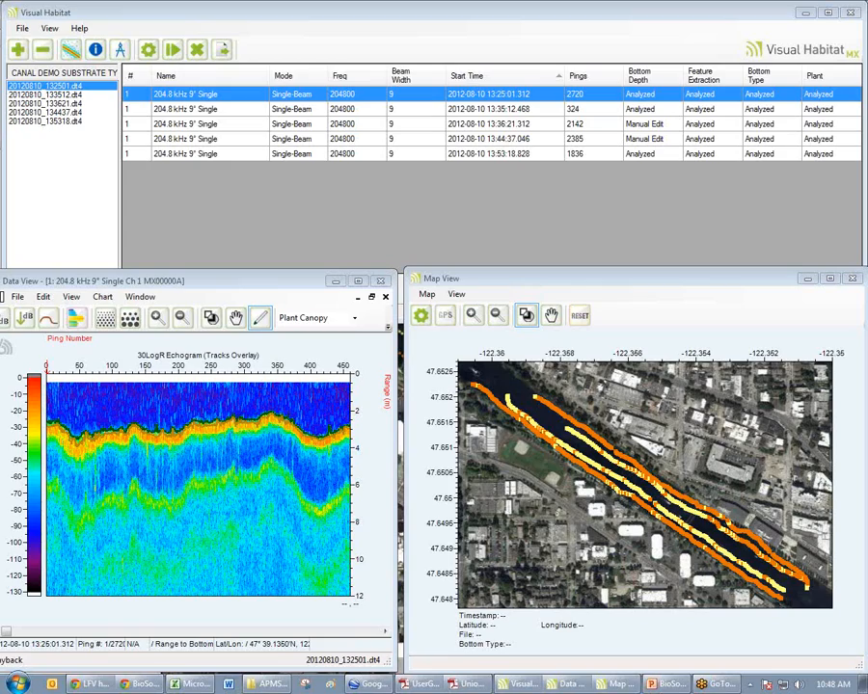Yeah, can you hear me? Yep, perfect. My question was, when you were showing the individual transects, it sounds like you could bring in the CSV file into a GIS package or AutoCAD to make that contour map or something like that.